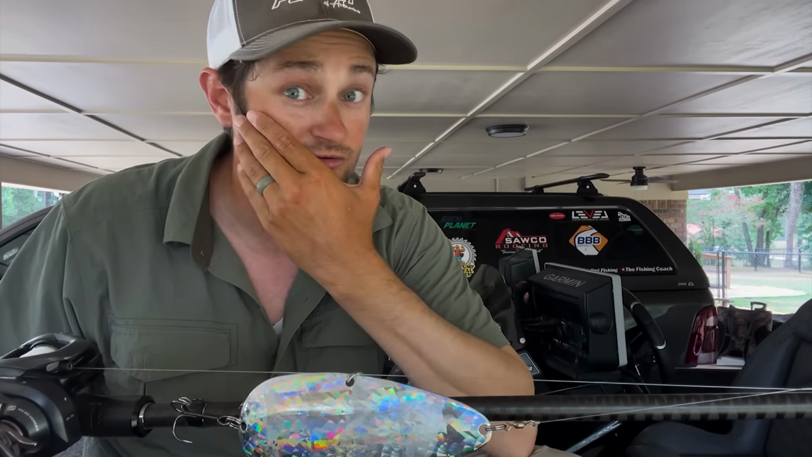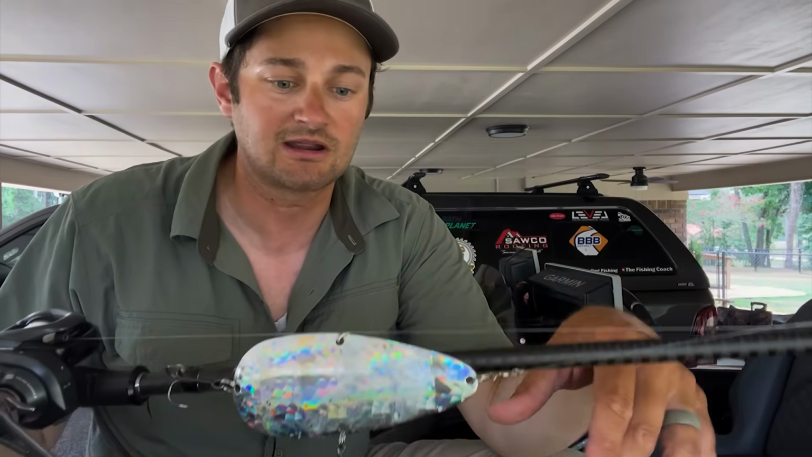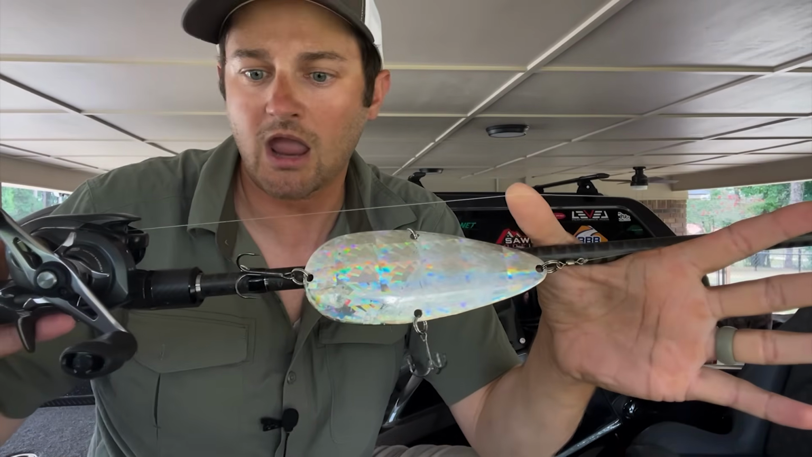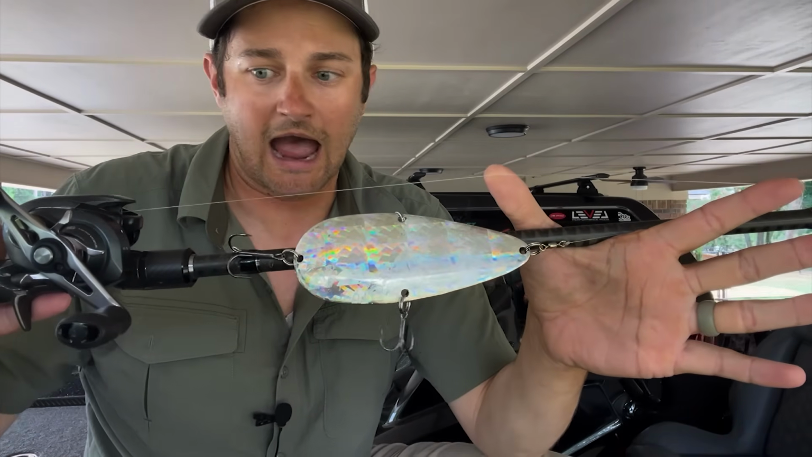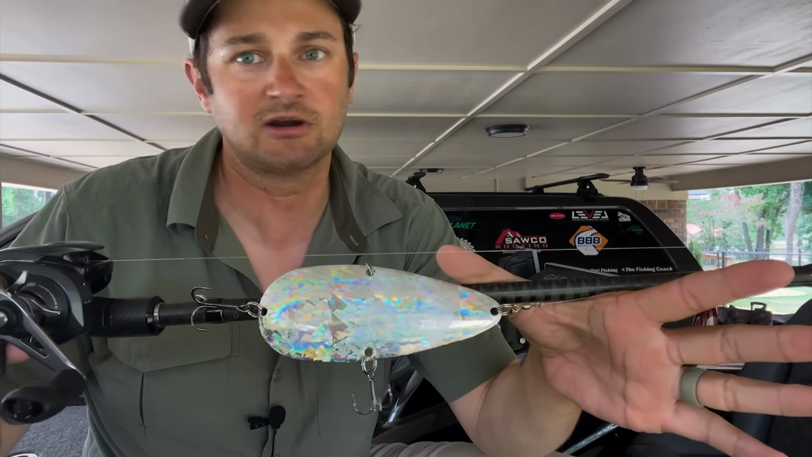Now, your spoon guys are always going to say a 7.6, medium heavy, or this, that. I've watched them all, but from my experience, I like the 710. Also go straight fluorocarbon. I have a lot of reasons for it. I know some guys will go braid to fluoro. That's cool, you do that. From my experience, I ain't doing it.